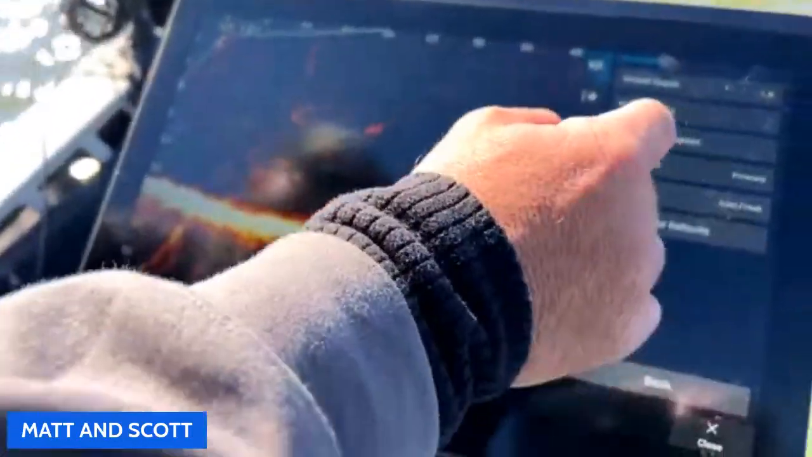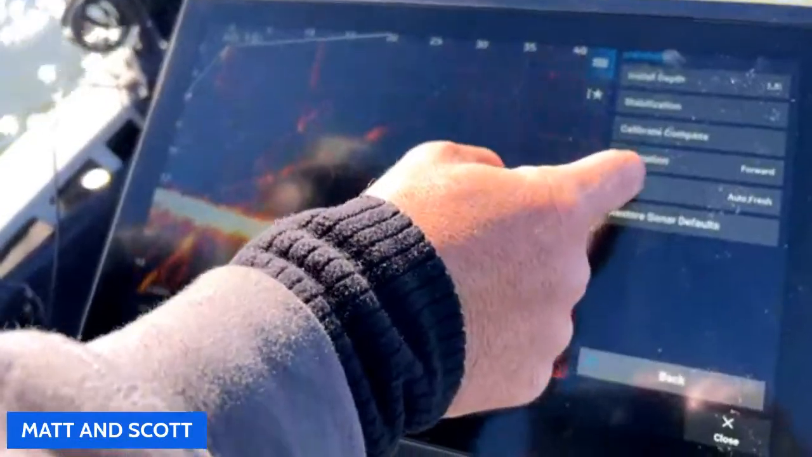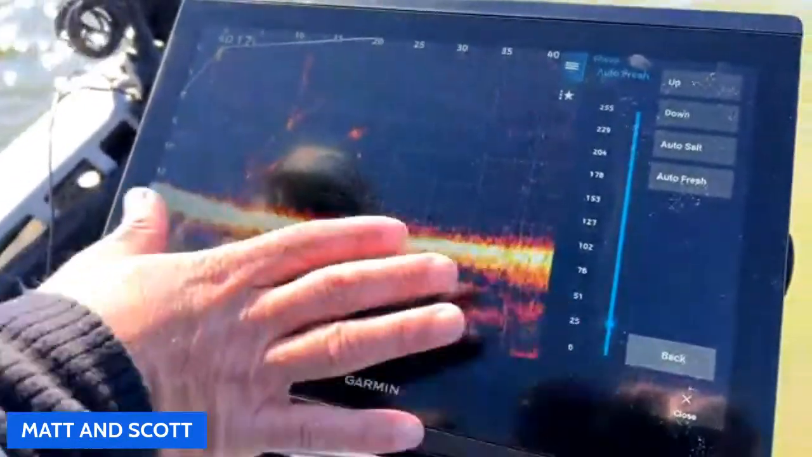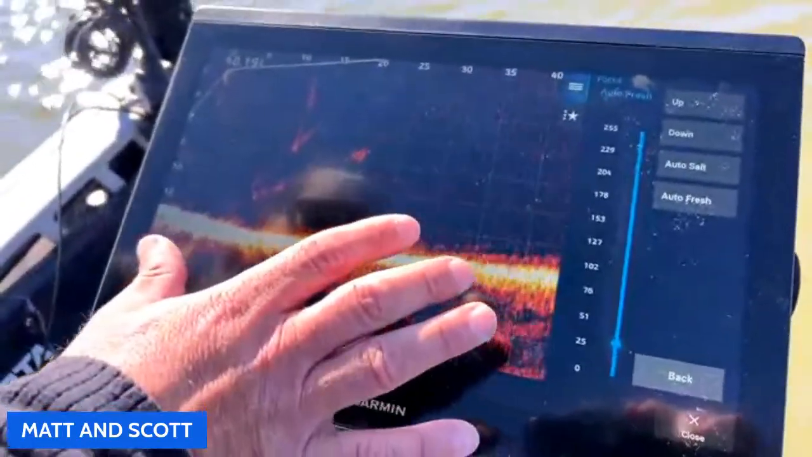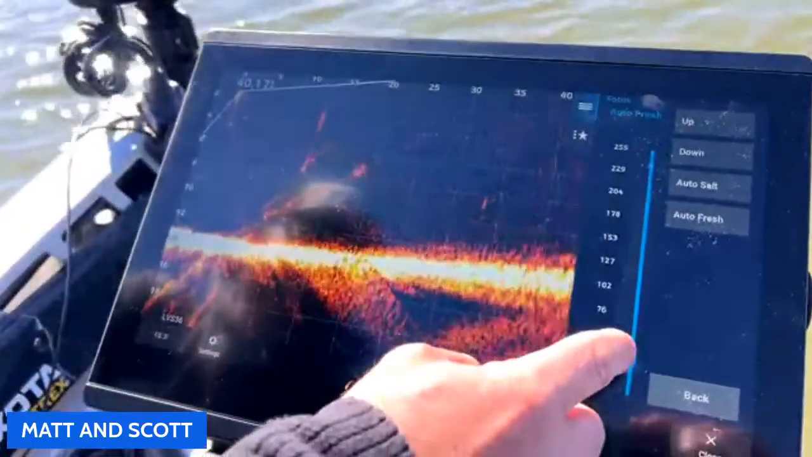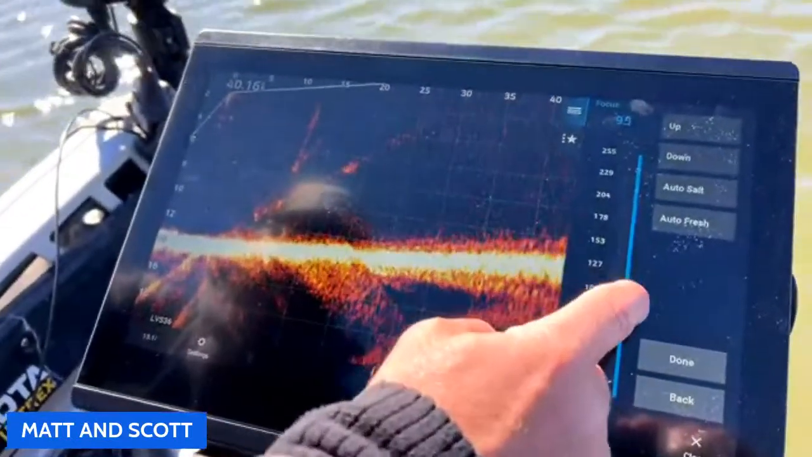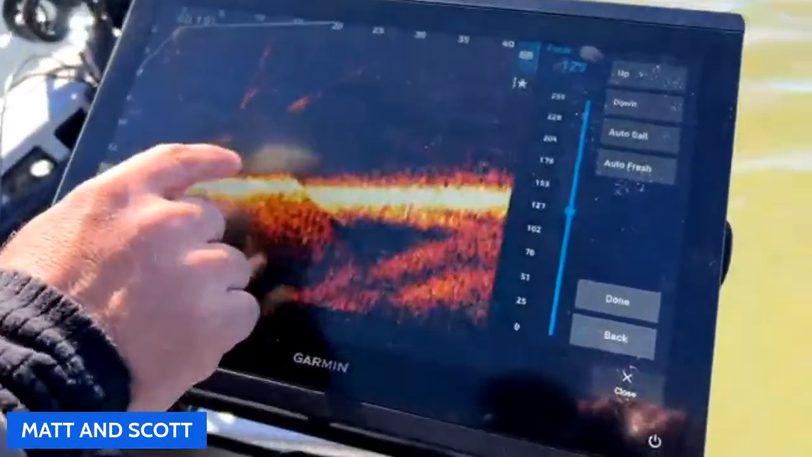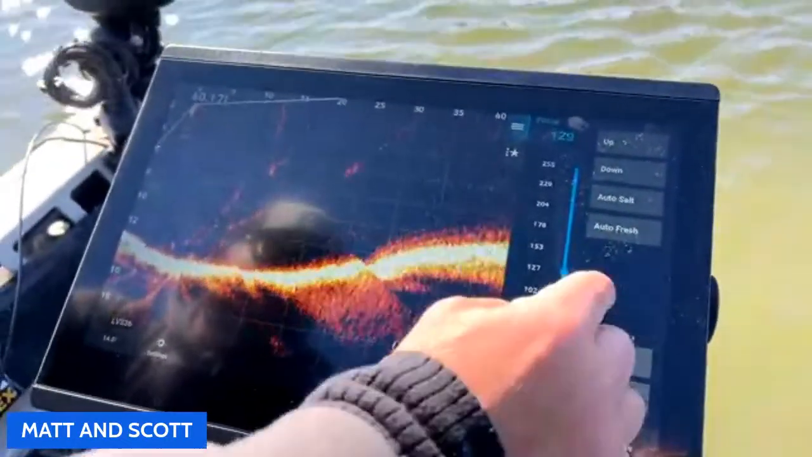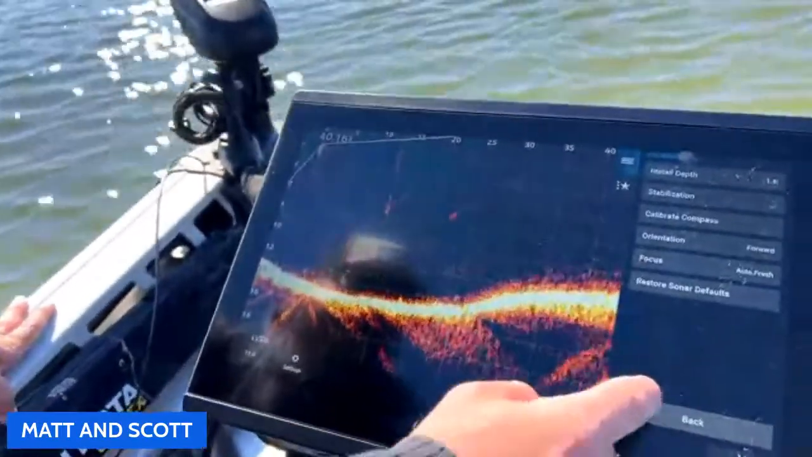So the install, again, we need to calibrate the compass. We can do that later. Focus auto fresh. I will tell you this: typically this is one of the few settings I do allow to run on auto. But if I'm really having to target fish way out there and maybe I'm starting to lose them at the bottom, I will play with this just a little bit. It gives me a little better separation out at distance. But most of the time it's just on auto fresh. Okay, perfect. I'm good with that. Is that pretty much it?